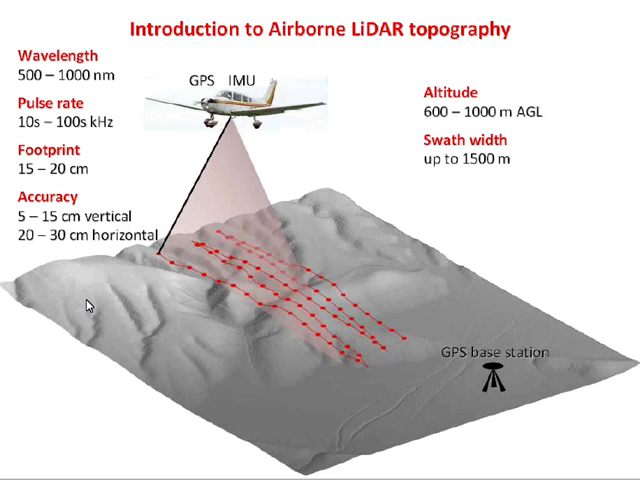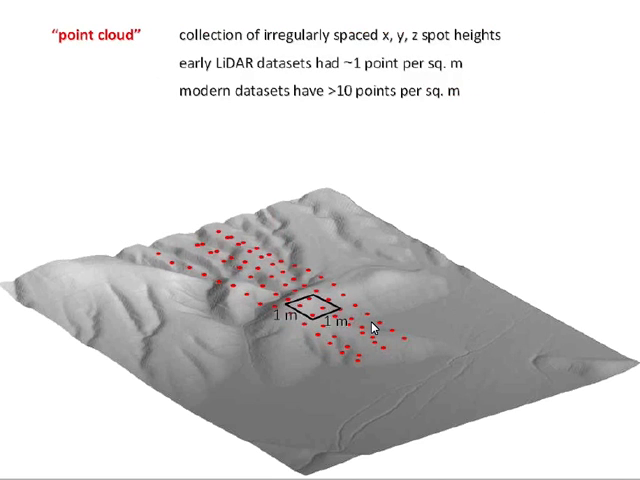And typically, the swath width, so basically the width of the data set that you would get, would be a few hundred meters, and typically you have several scan lines that are overlapping, used to make wider swaths, maybe up to a kilometer or two in width. So what you basically get out of this is this cloud of points. We call it a point cloud, which is basically an irregularly spaced set of X, Y, and Z coordinates.